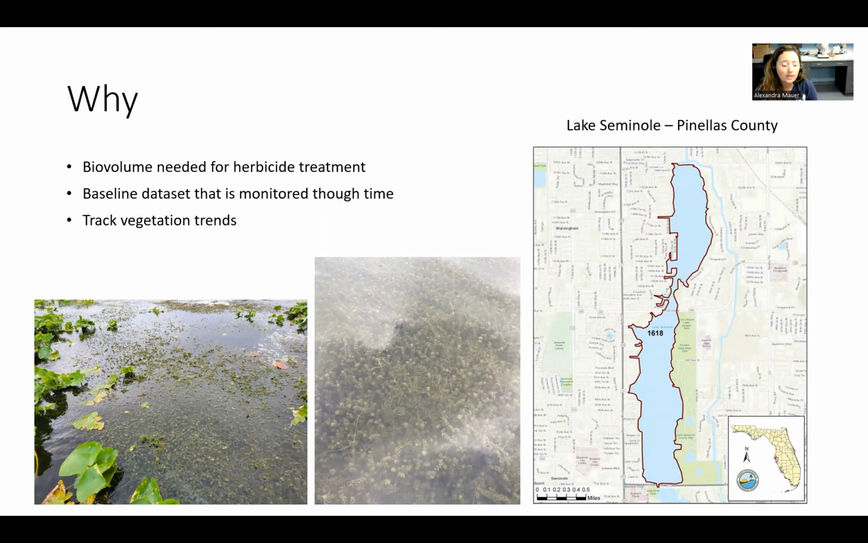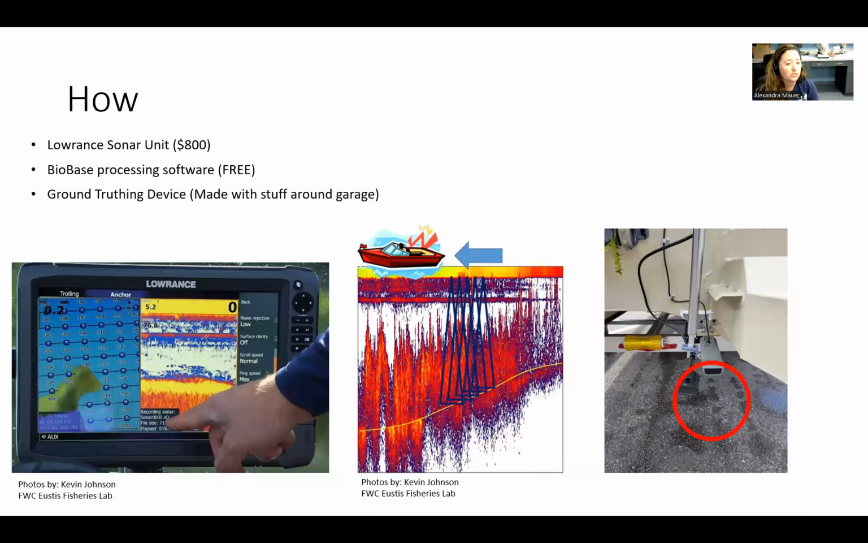So we are mapping that, and it will also provide a baseline data set that can be used for long-term monitoring and also tracking vegetation trends over time. And so we do this through a Lowrance sonar unit that costs about $800 in combination with BioBase processing software, and that is actually free to government workers and students. And lastly, a ground truthing device. You can use a Frotis, or you can make something. It just has to be able to grab vegetation from various depths.